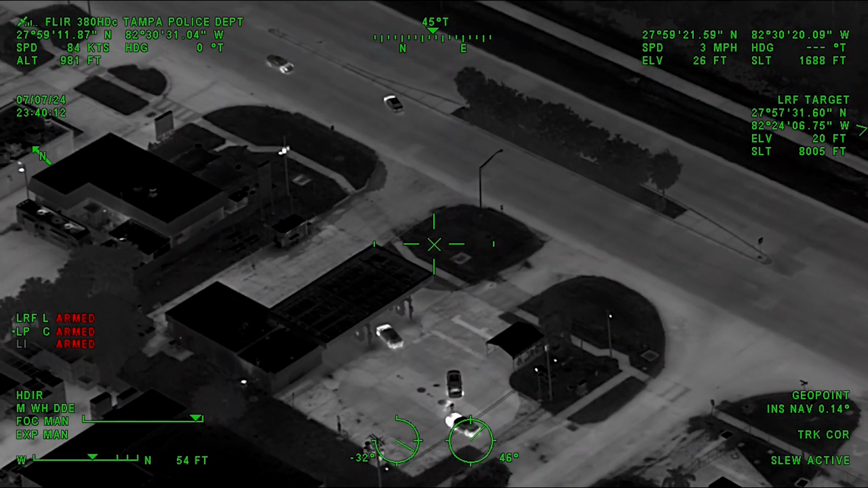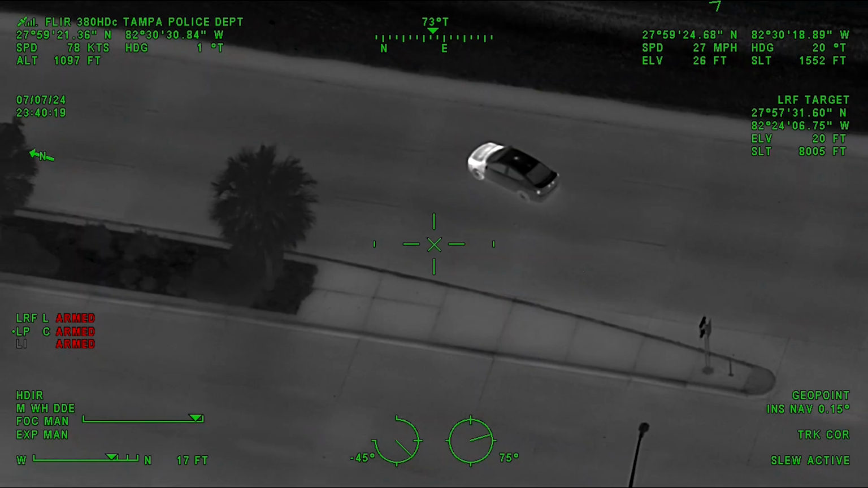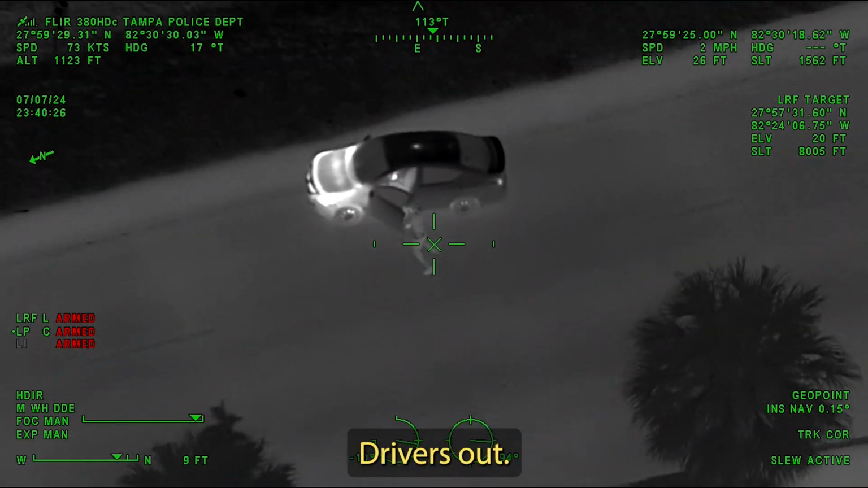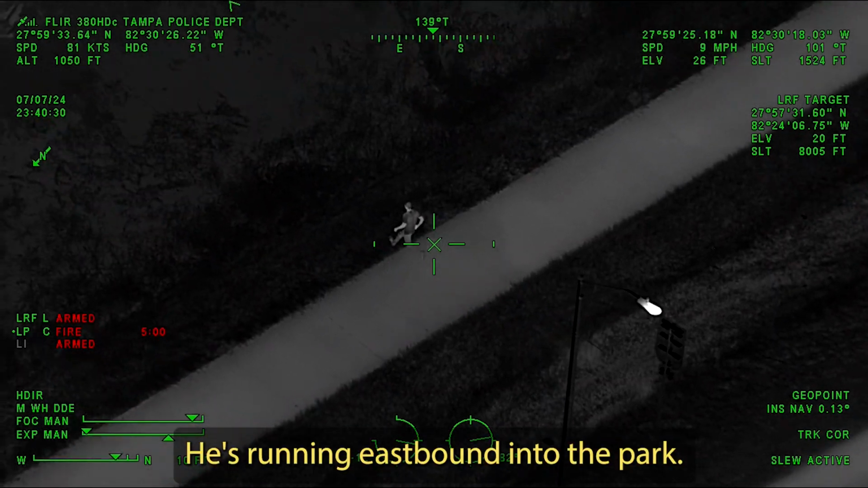He initially fled the wrong way on Dale Mabry. He crossed over to the correct side of the road, but he immediately stopped, which was unusual. He pulled off to the side of the road. He's coming to a stop here just north of you guys. Driver is out. Abandoned the car and ran into an adjacent park. He's running eastbound into the park.